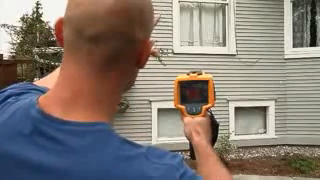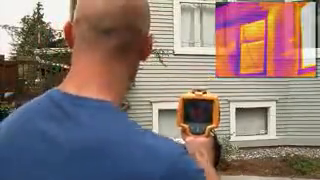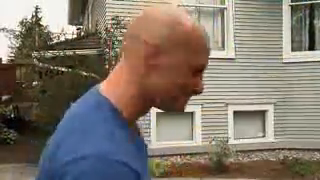See that bright strip to the right of the window? It's about 55 degrees out here, so you know that all that heat is coming from the inside of the house. I'm pretty sure that there is insufficient insulation in this part of the wall. Let's head inside and see what else we can find.